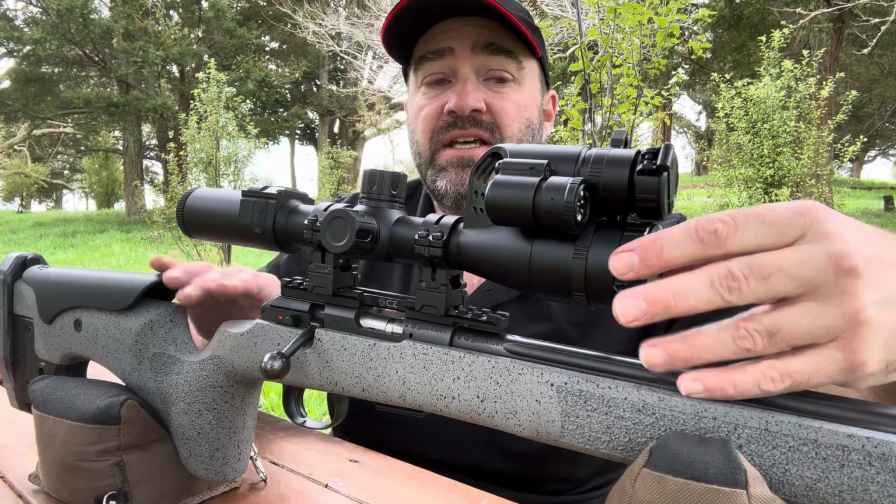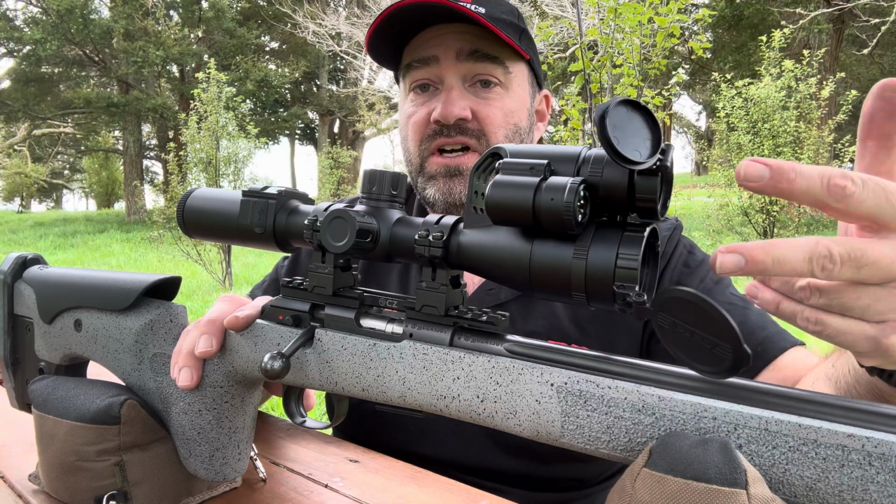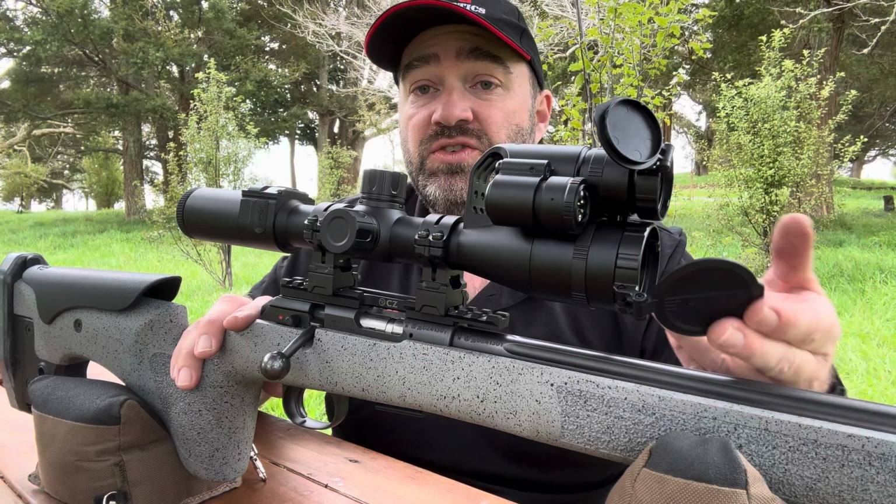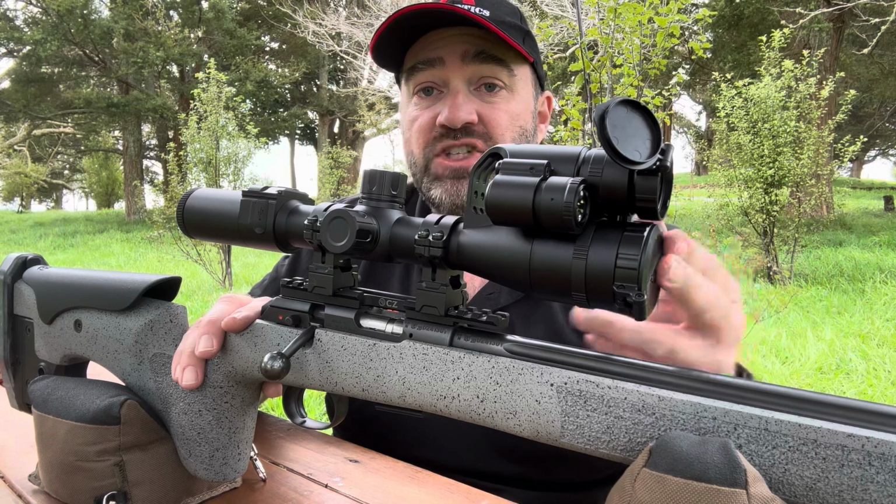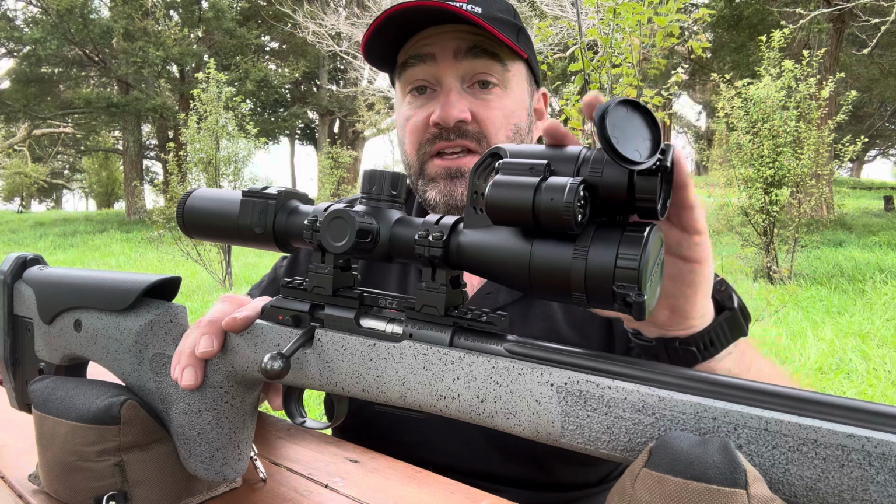There are two lenses, each has their own lens cap. Now there is a difference in the height, we'll cover that when we come to the ballistics. If you're hunting in the day and you're not using thermal, just simply leave it shut. That's not coming off easily. You're not going to damage your scope during the daytime, and you can just use the full colour.